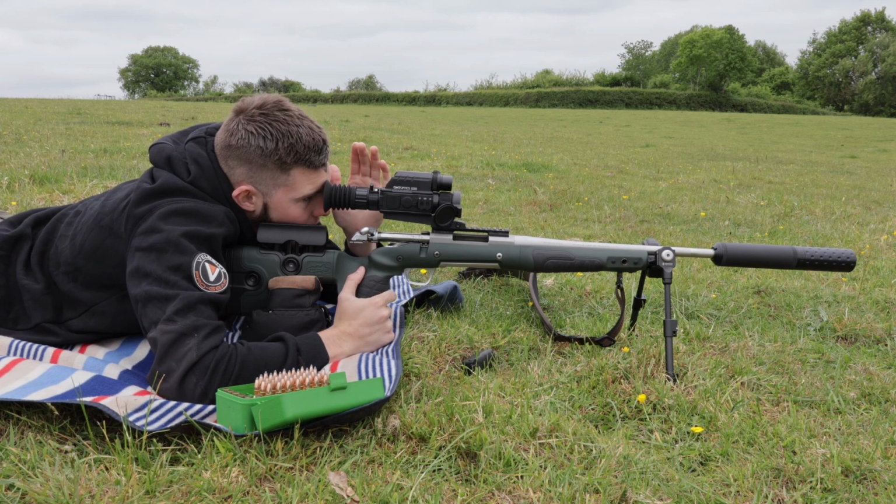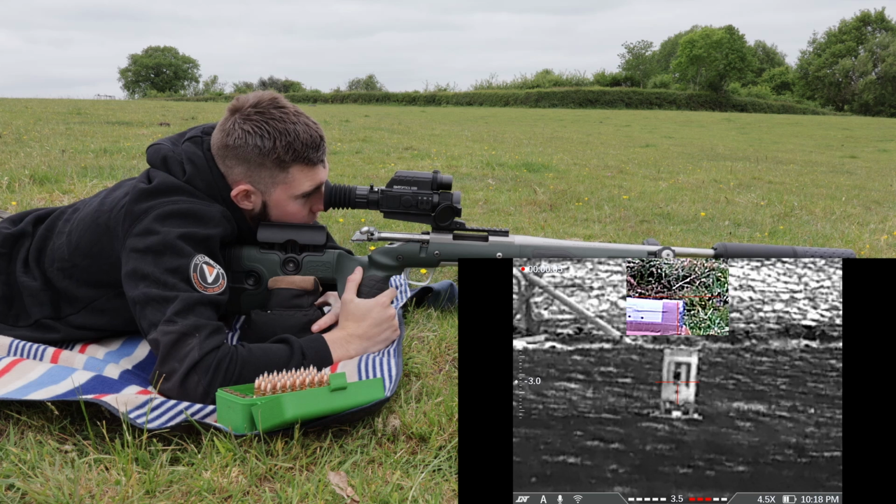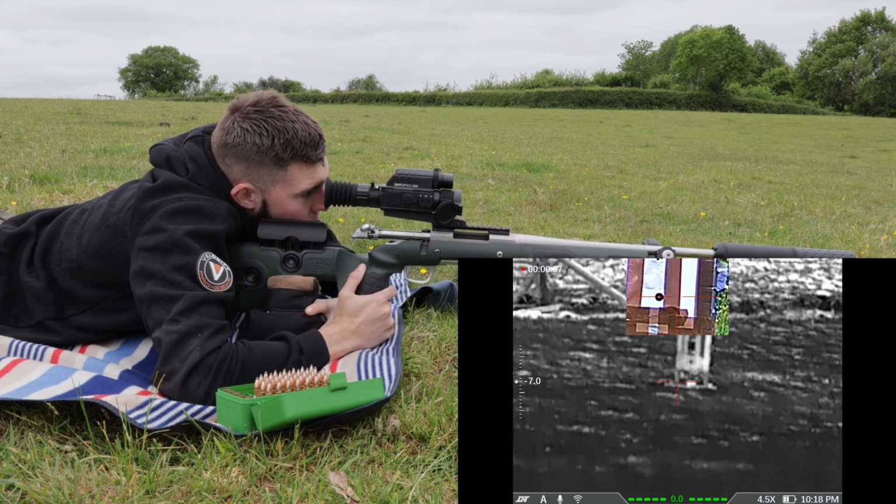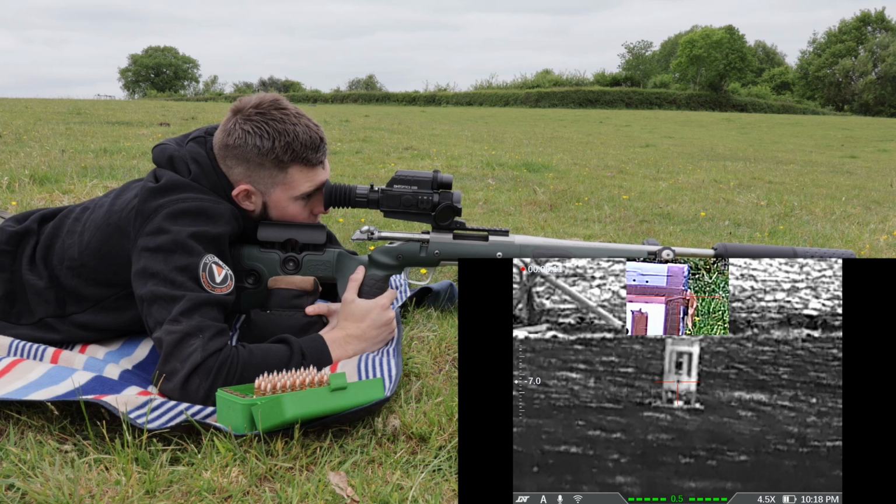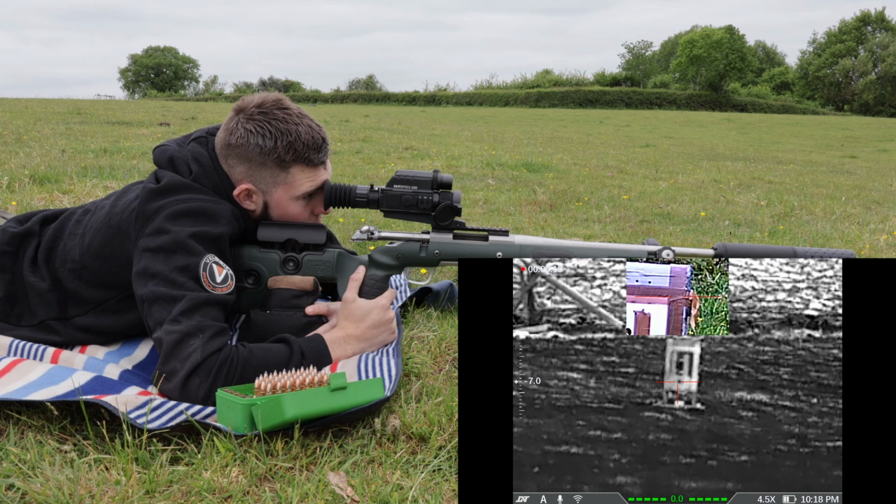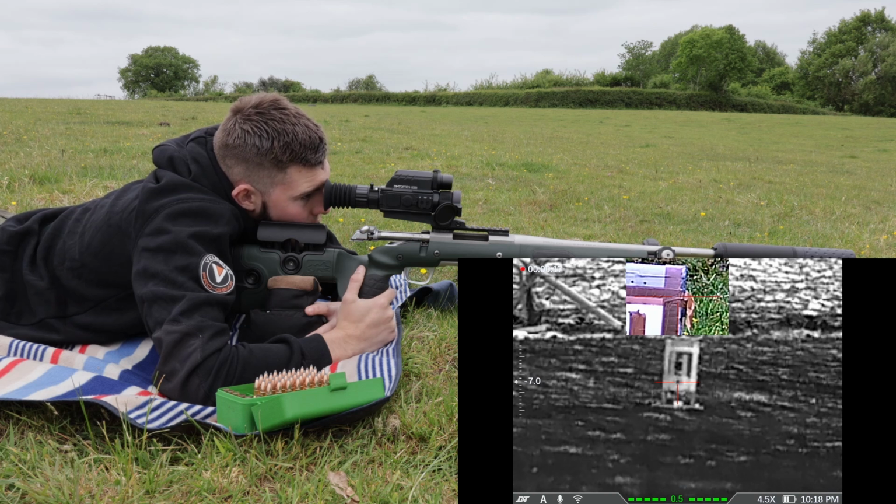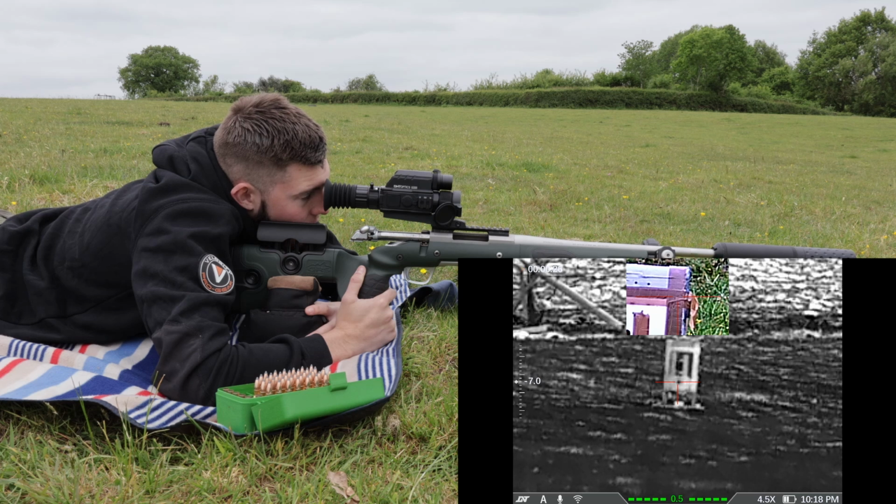So I'm recording through the scope now. You can see I've got thermal as the majority of the screen, day and night as the top picture in picture. If I hold my crosshair on that bottom little tinfoil square I've put on, in the thermal crosshair that is, you can see my picture in picture crosshair, which is day night mode, which has been zeroed and is correct, is saying I'm going to hit the top right hand bit of the target.